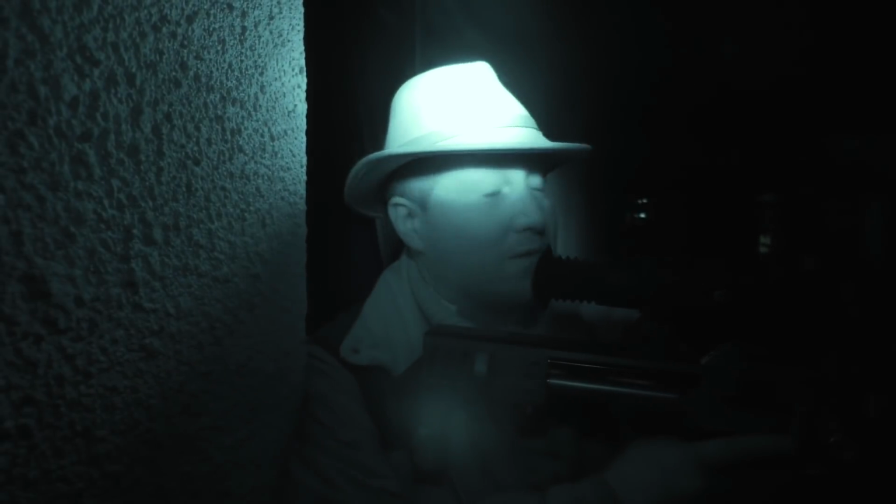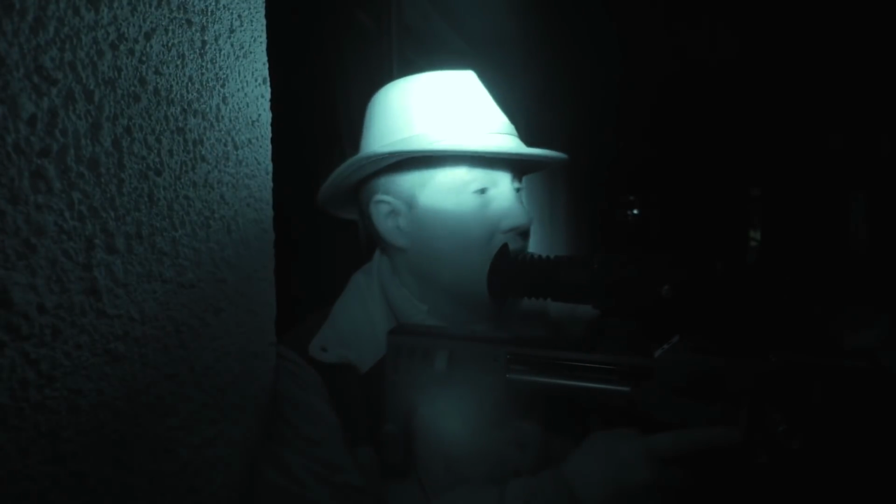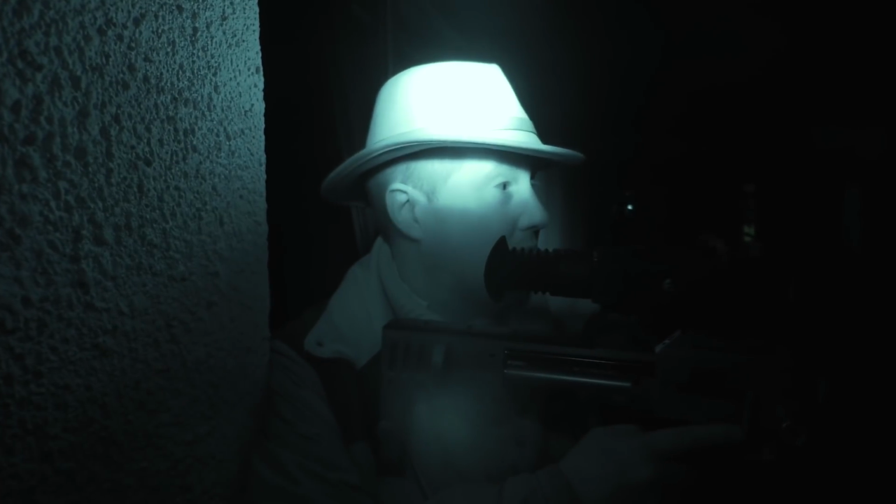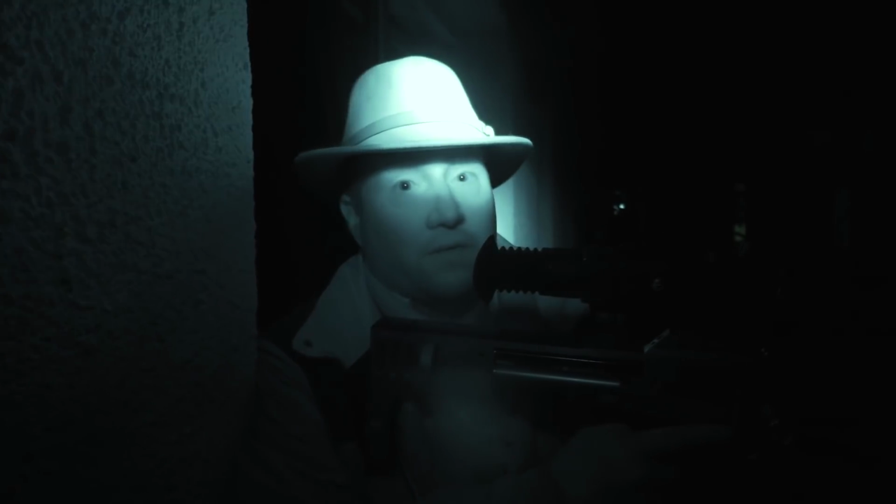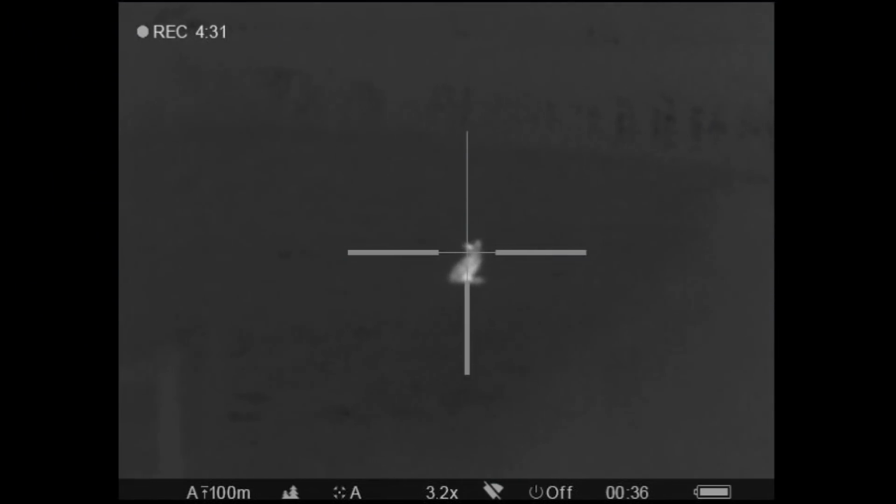It's a little bit overkill for this job, but again, it's not difficult. I can put it on the air rifle, zero it in a couple of minutes, and then tomorrow I can put it back on the centre fire and we can take it foxing. So it just works very, very well for this sort of game.